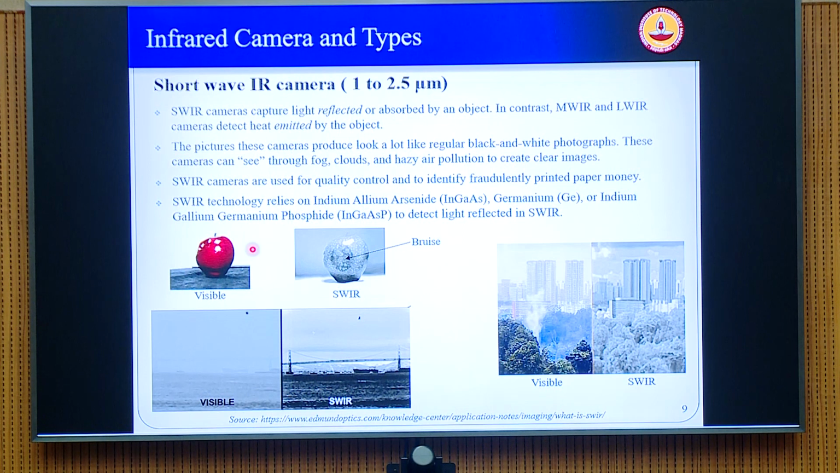That means your object is reflecting wavelengths, but in the shortwave IR band. The sensor collects this reflected light from the object in the shortwave IR band, and then things which probably are not visible to the eye in the optical wavelengths become visible when you image the same scene in the shortwave IR band. So that's basically what it does.